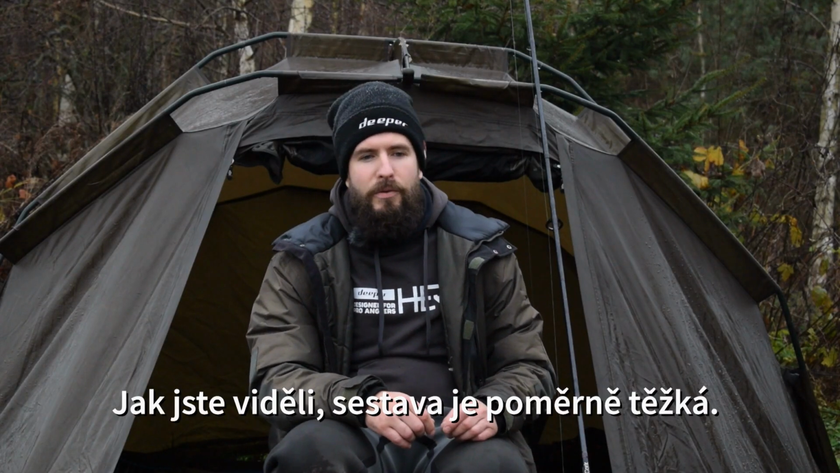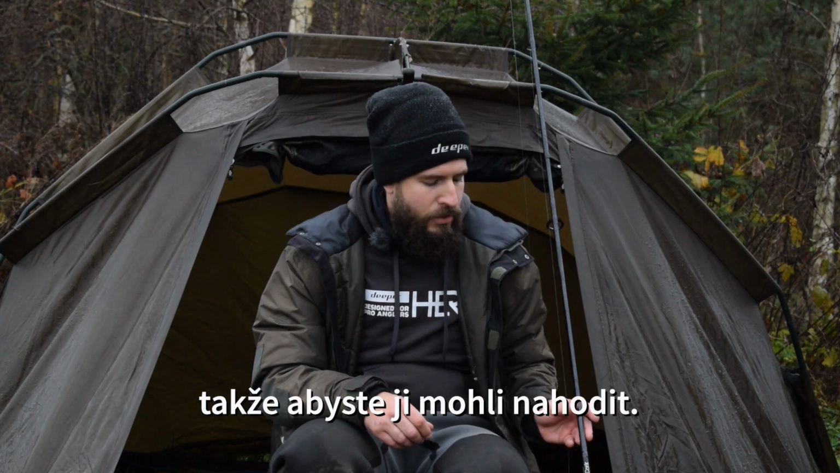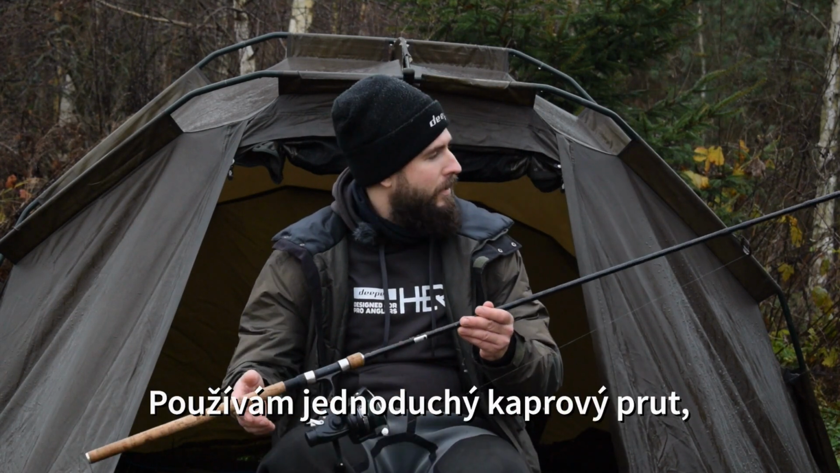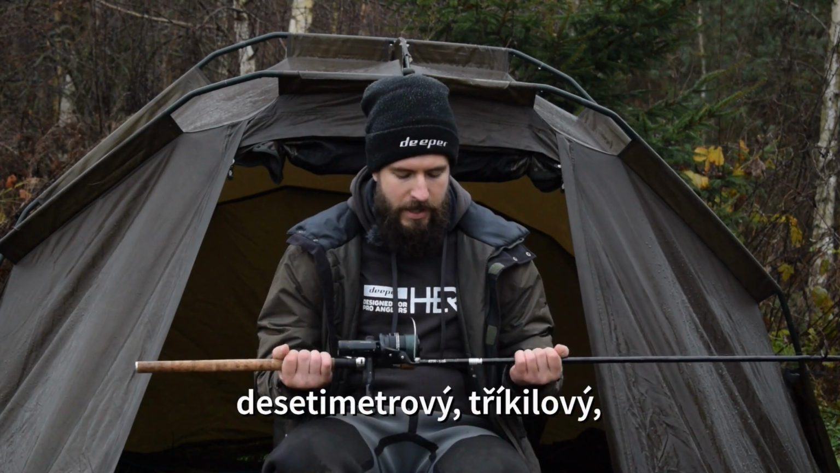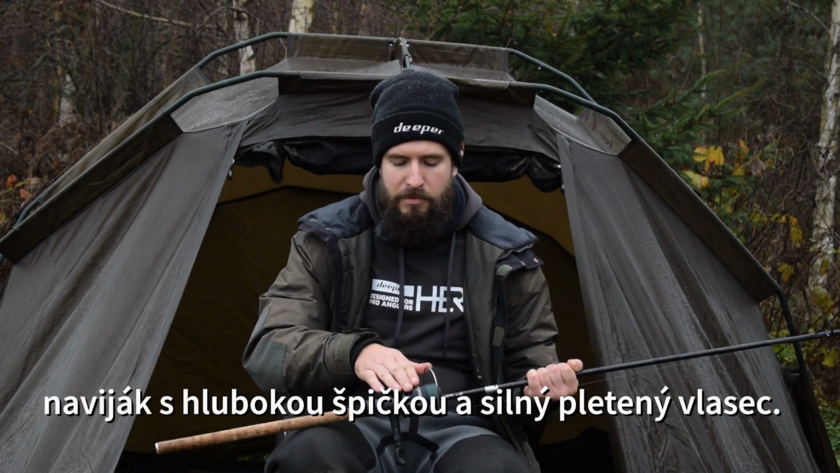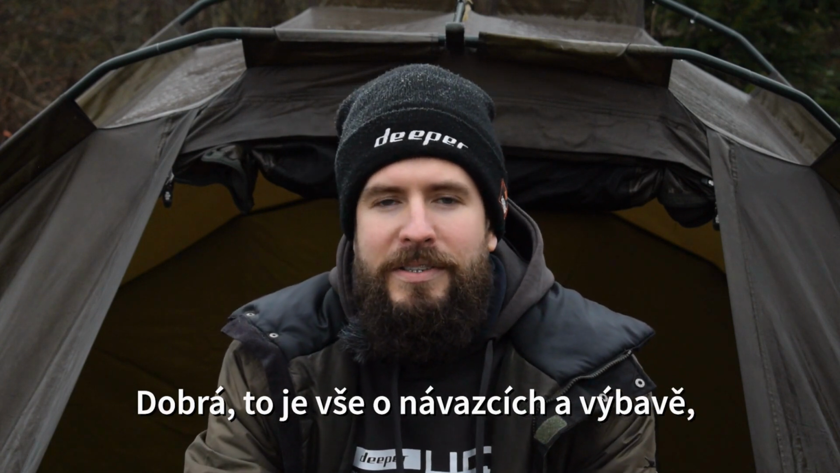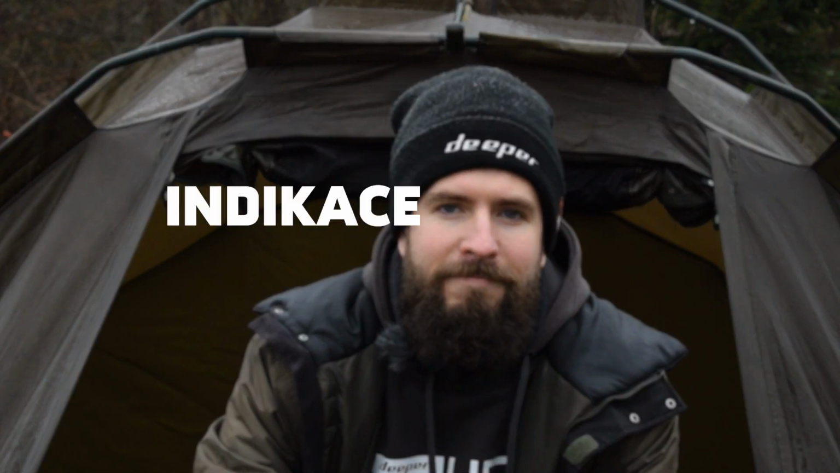So as you've seen, the rig is quite heavy. It has a 3-ounce lead and a fish as well. So in order to cast it, I'm using a simple carp rod, 10 foot, 3-pound test curve, a Deeper-pitted reel, and a strong braid line. Alright, so that's it about the rigs and the gear. Let's go set up the rods.